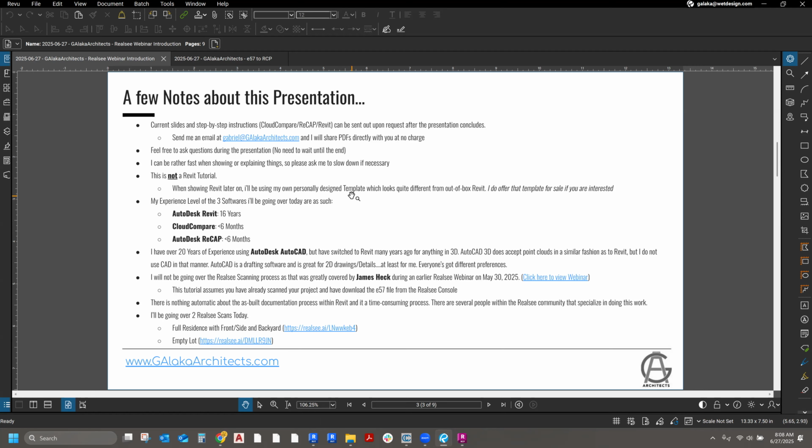Point clouds can also be imported into AutoCAD. However, at this point, I don't really use AutoCAD for any three-dimensional work. Some people do. If that's your thing, I believe what I'm going to show you today will also apply to AutoCAD. However, today I'm going to be showing you how to use point clouds in Revit.